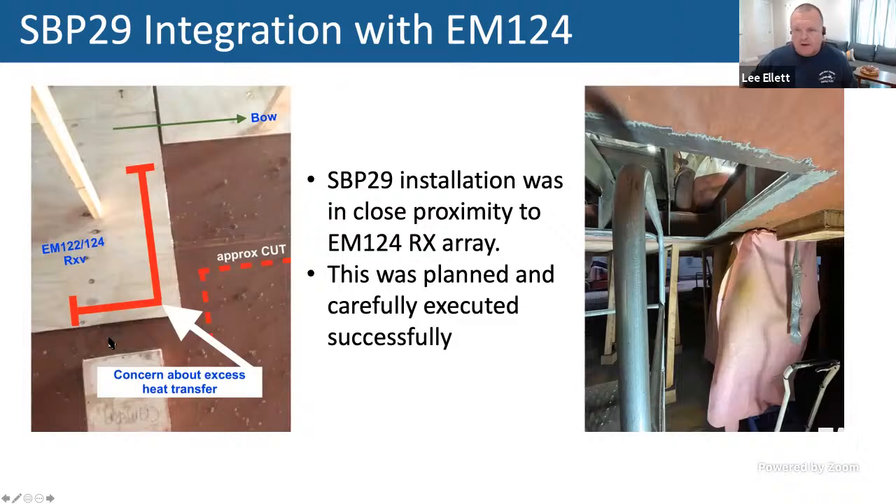The one challenge we knew about going in, and we worked with Gloston on beforehand, and it all worked out, but it was certainly nerve-wracking times, and our technicians Keith and Doug did an excellent job of being vigilant with the shipyard. The shipyard was very helpful too. We dropped several of the transducers from the RX array and protected them and got them back at key times. But as you can see in this picture, the cut for the SBP29 was very close to the 124, but all that worked out. We had to be very vigilant about that.